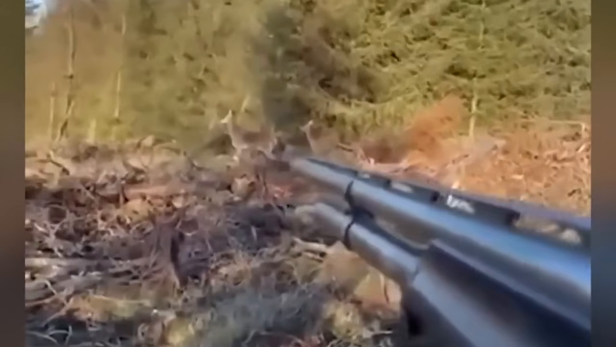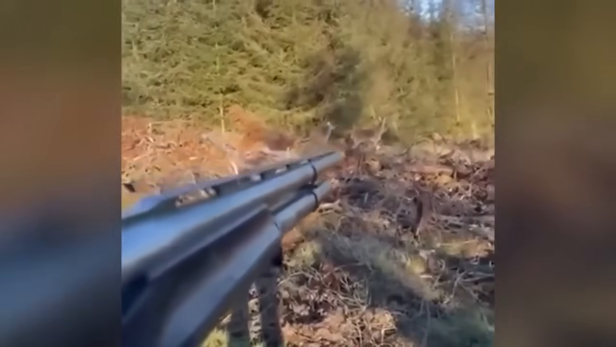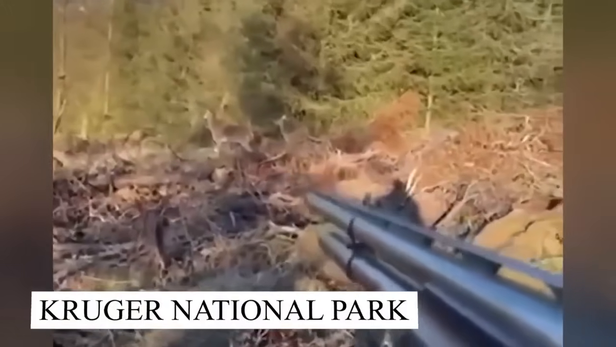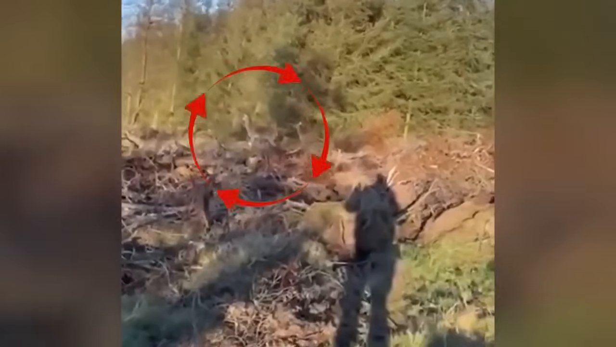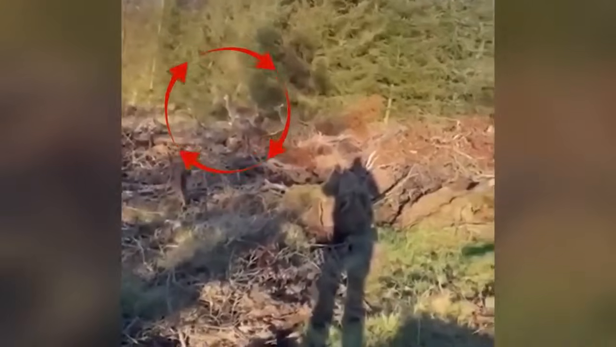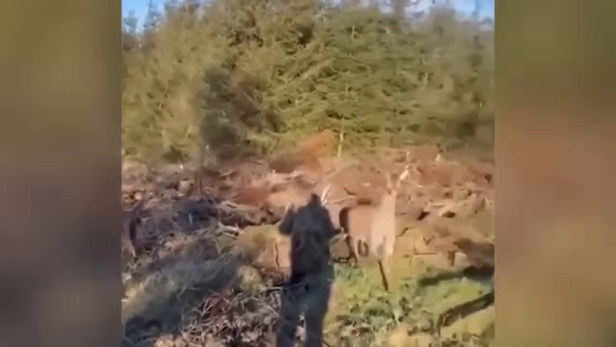Deer approaches hunter. Either this deer has seen something he was not prepared for, or there's some massive animal coming to attack him. While hunting in the Kruger National Park, this hunter was aiming at wild deer, but was surprised to see this strange behavior, because just when he pulled down the weapon, the deer came running at him.